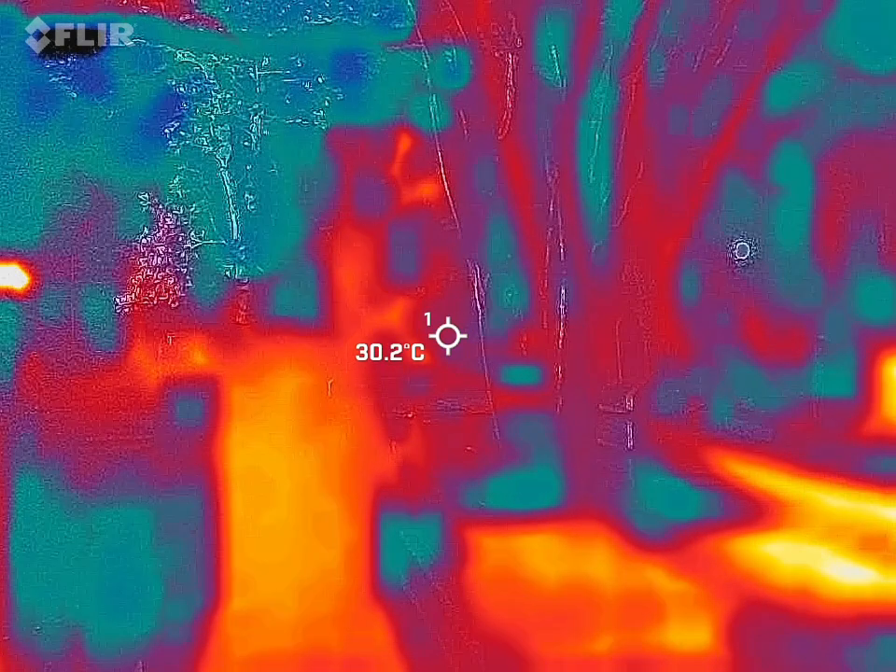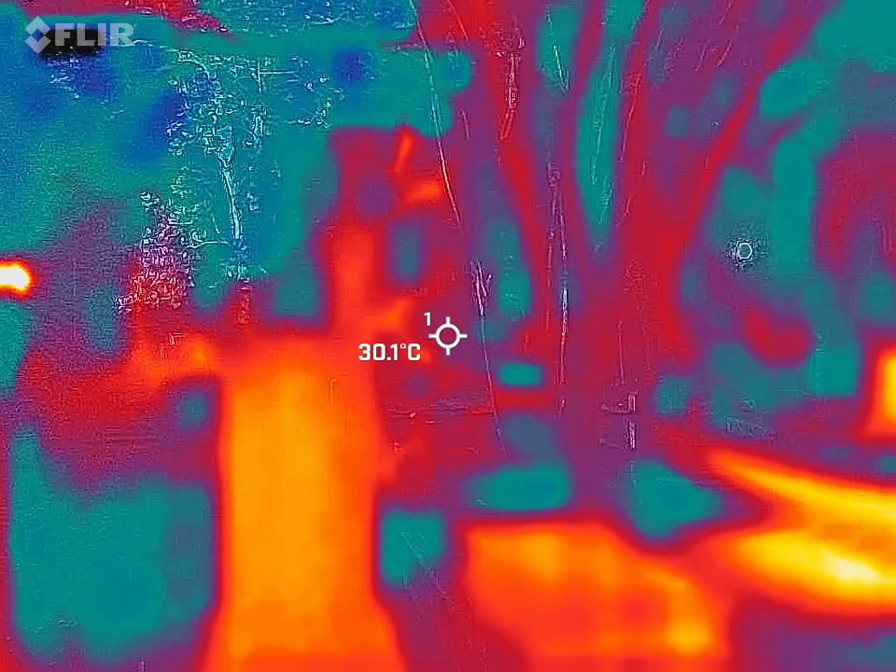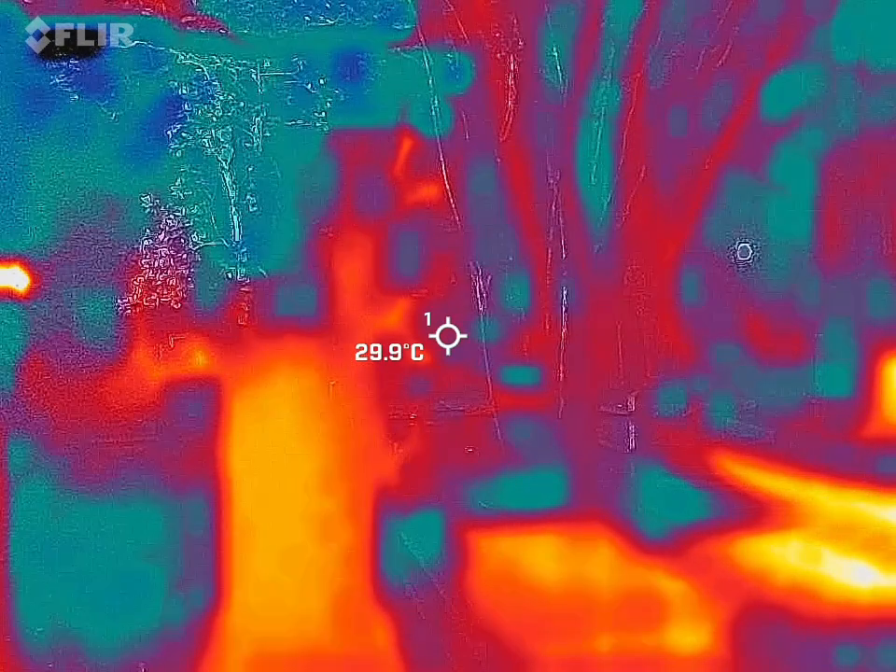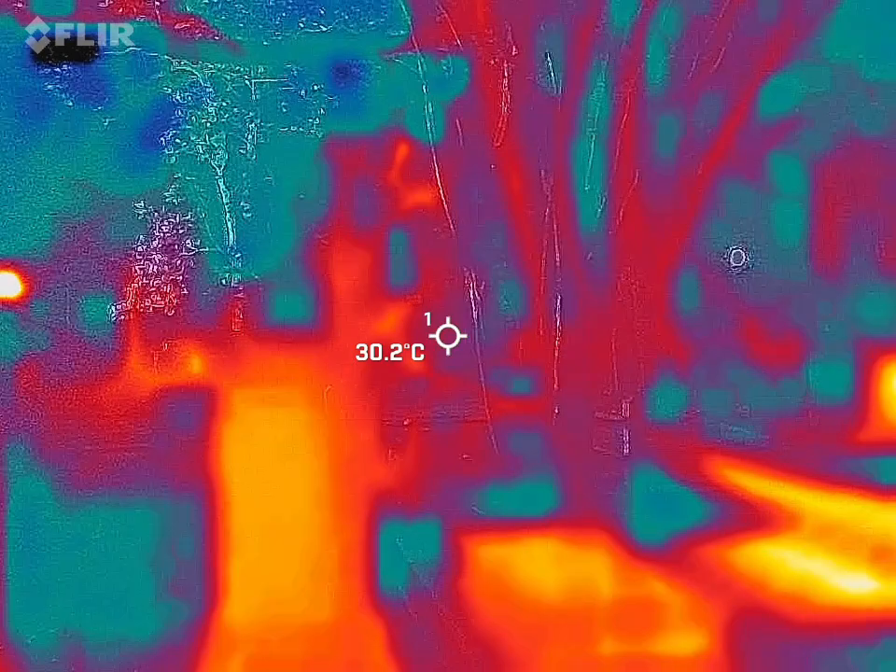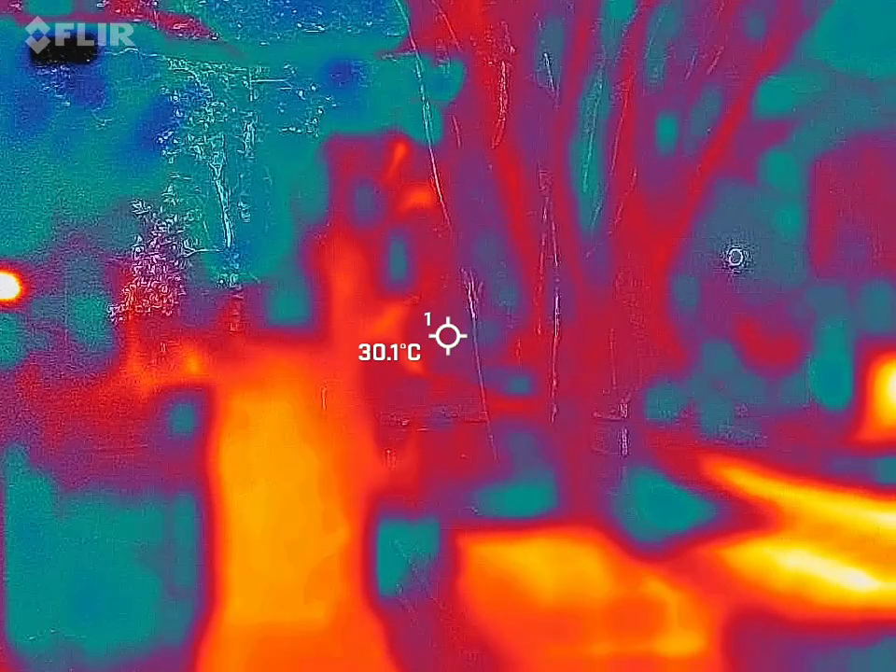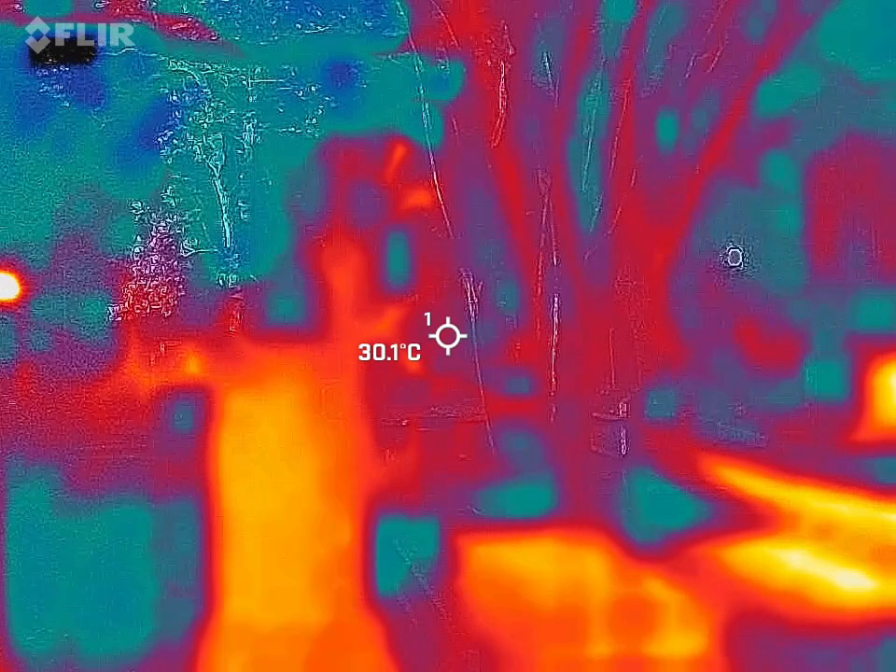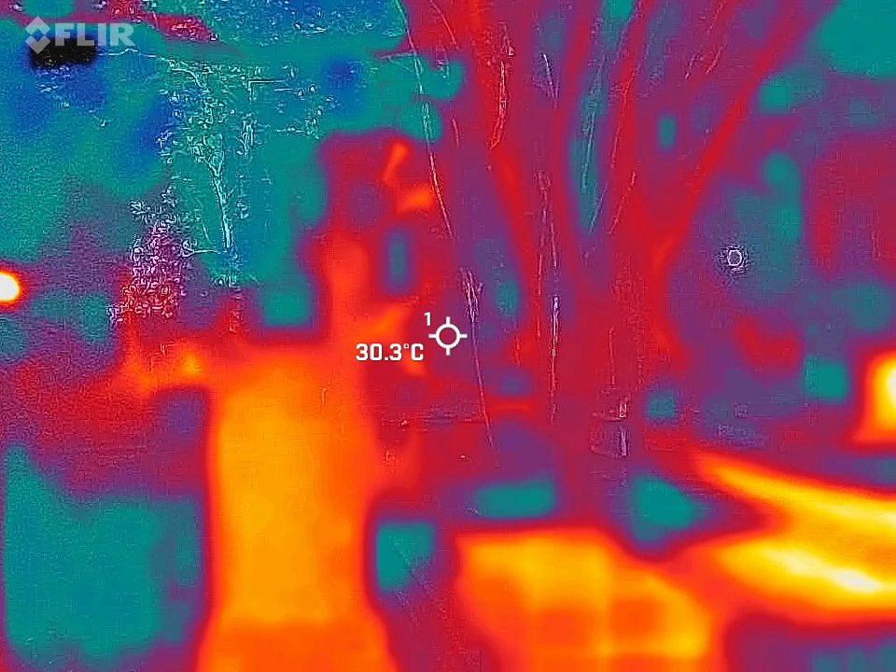Just looking around you to make sure there's nothing electrical. I don't know what that little box is right there. You have a box directly behind you. Is it just a mailbox? It looks like a light of some sort, so it's probably got some juice going to it.